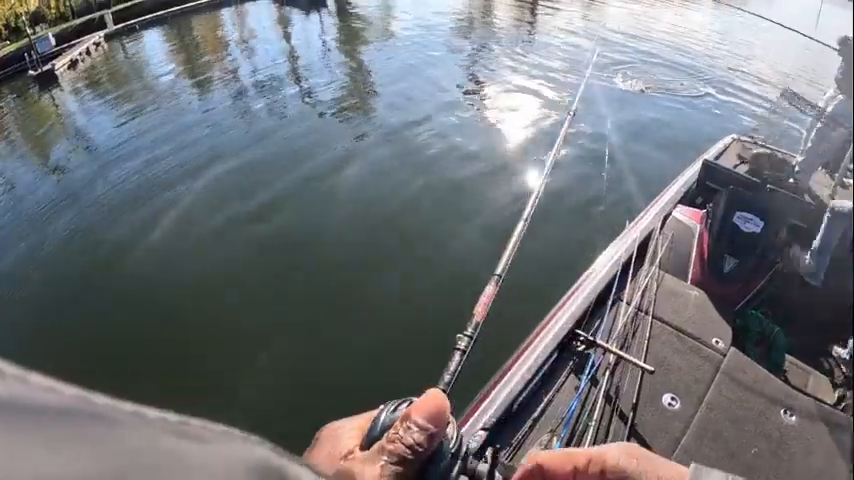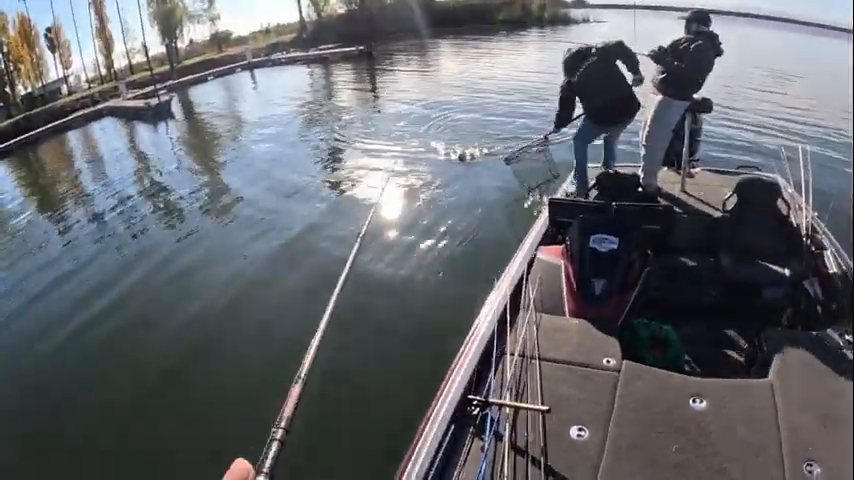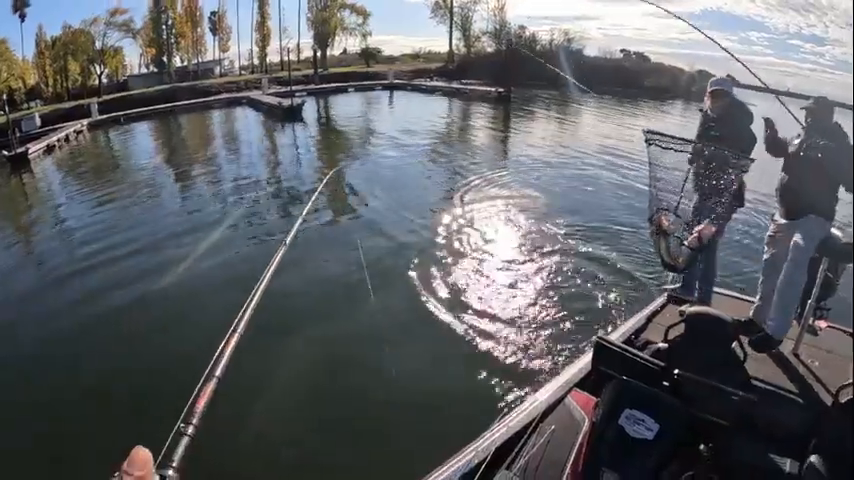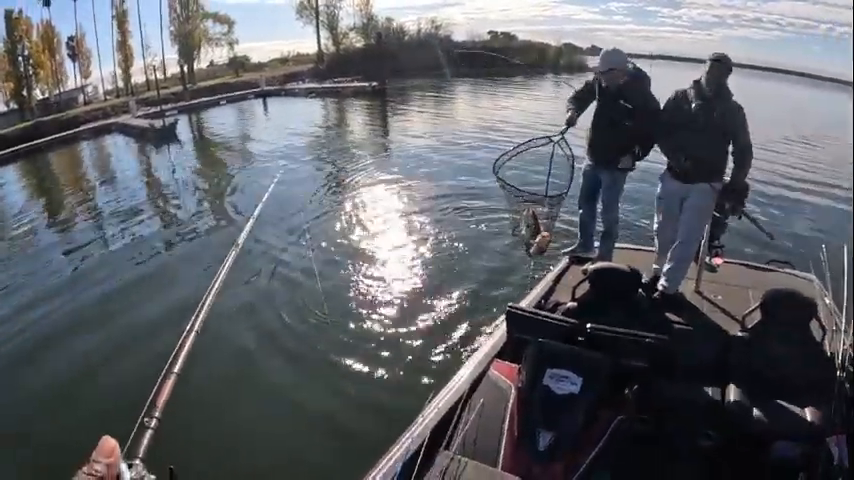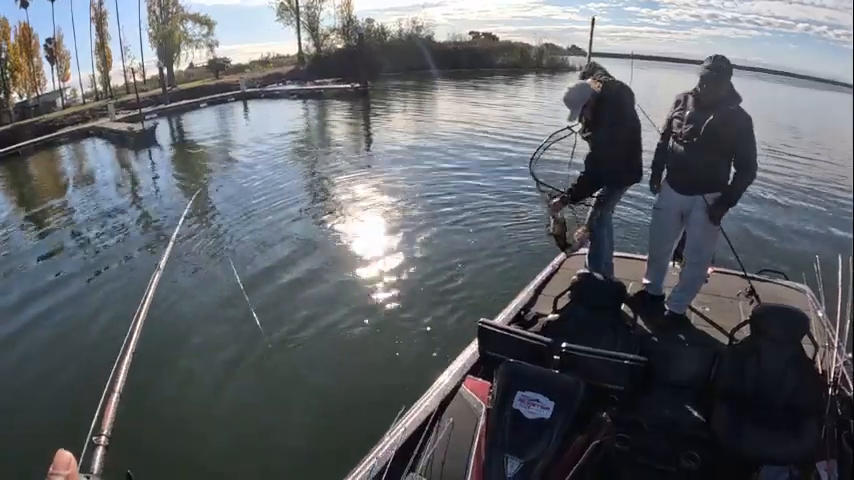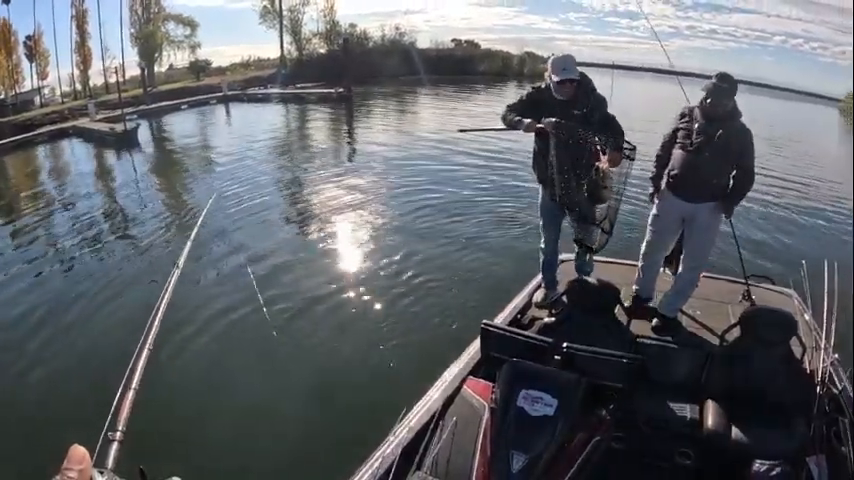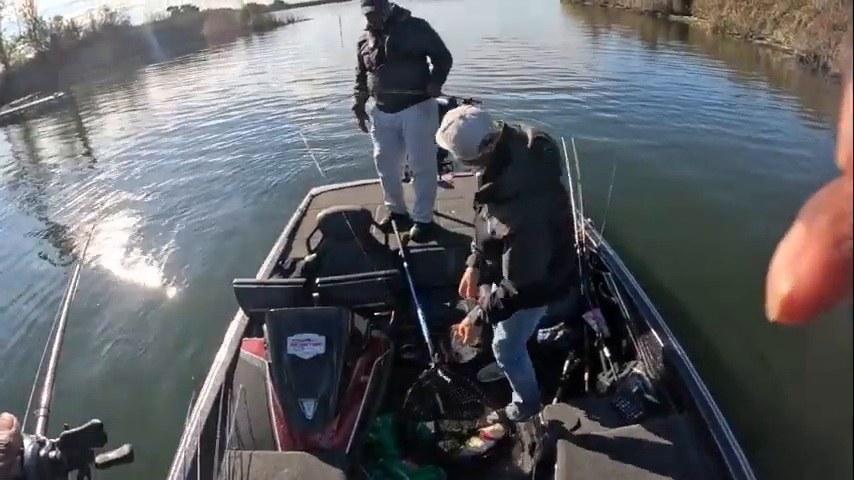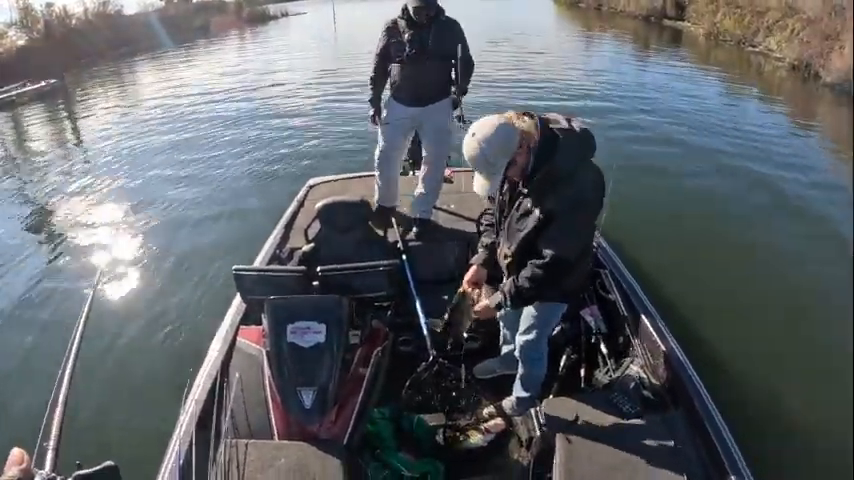Go ahead. Get that. I got this. Oh, damn. He got two nice ones. Woo! Damn, Reggie! I'm sorry. I'm keeping these. Whoa! Oh, damn. Look at that fatty. This is my best day. Look at them fat. Look at how fat that fish is.